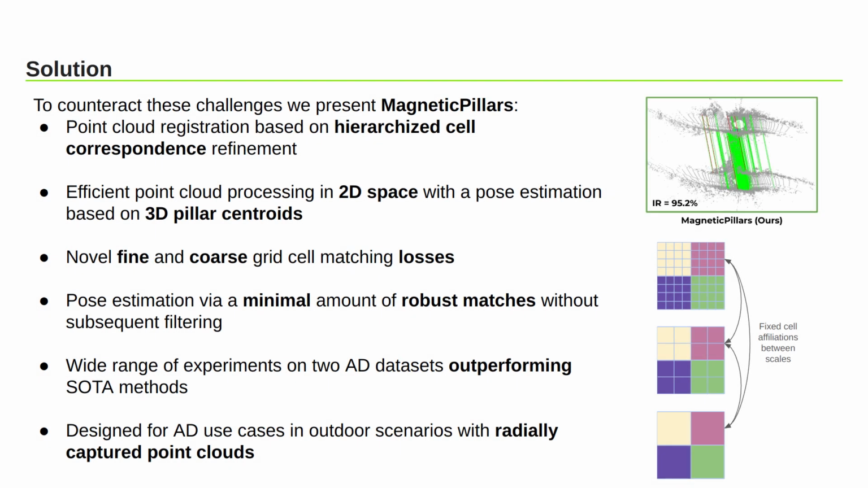So to overcome these challenges, we present MagneticPillars, a robust and lightweight point cloud registration algorithm based on hierarchized 2D bird's-eye view cell correspondence refinement. In this context, the necessary correspondences between the point clouds are determined on planar projections of the clouds, with subsequent pose estimation based on 3D pillar centroids.